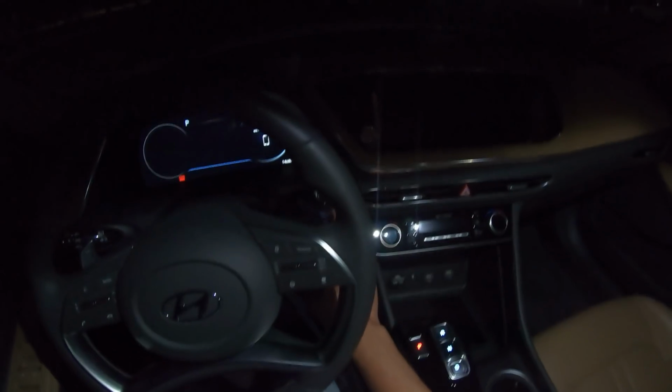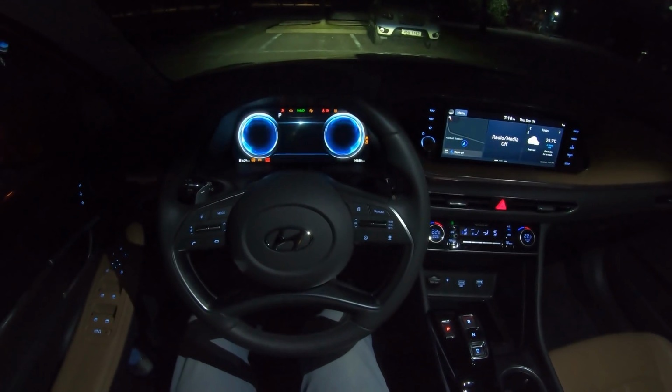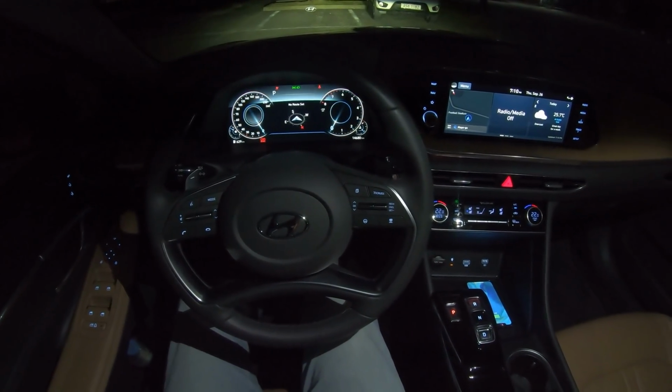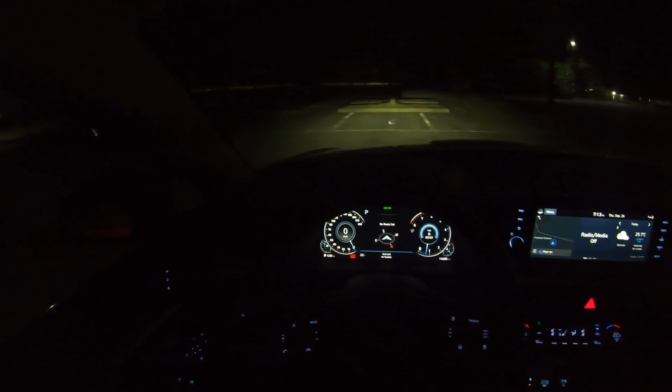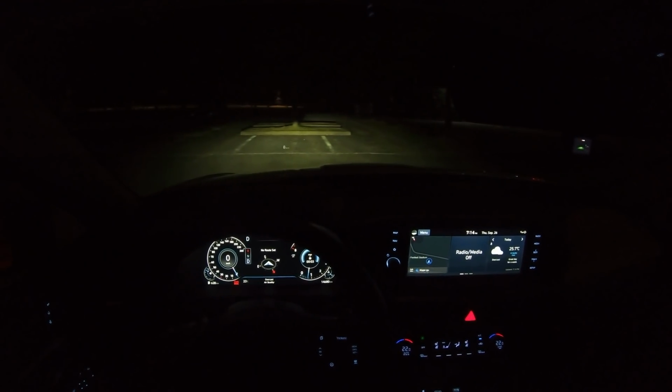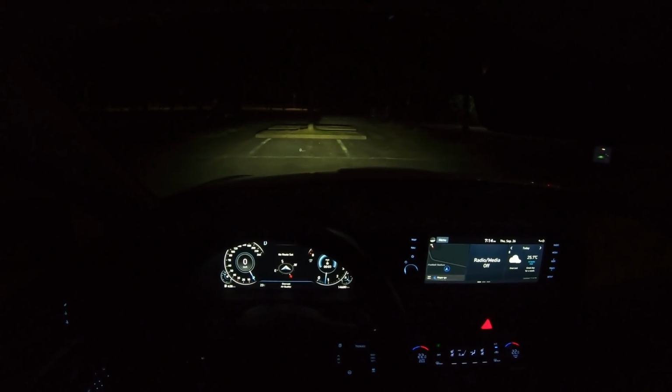Good. So we're gonna go for a drive in the new Sonata, okay? And that's what the intro looks like. Okay. Okay, now we're gonna drive, but we have some people exiting there, so let's give them some time. Okay. Okay, now let's go drive the car.